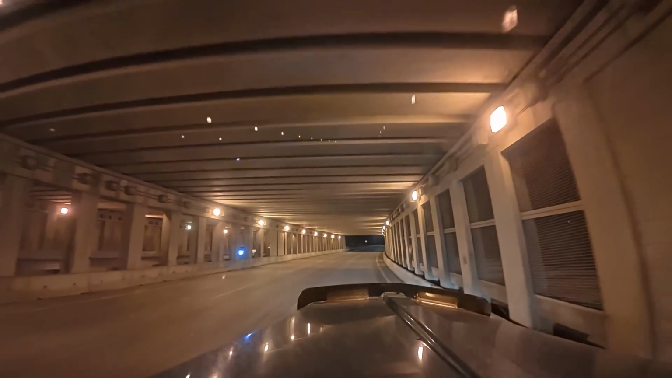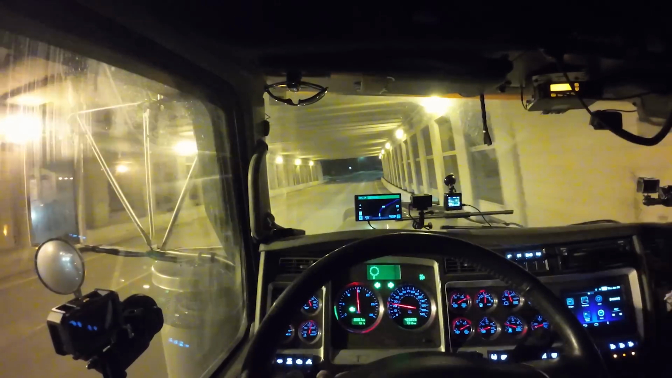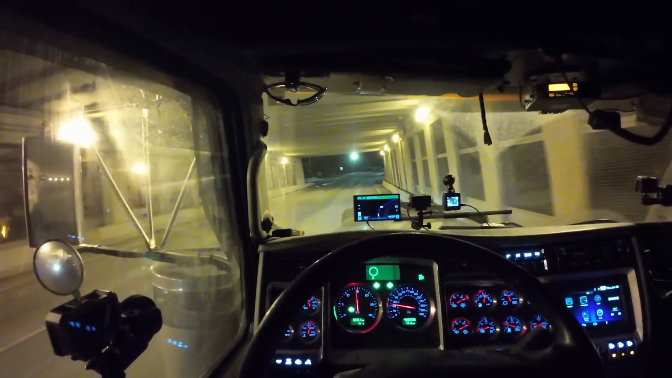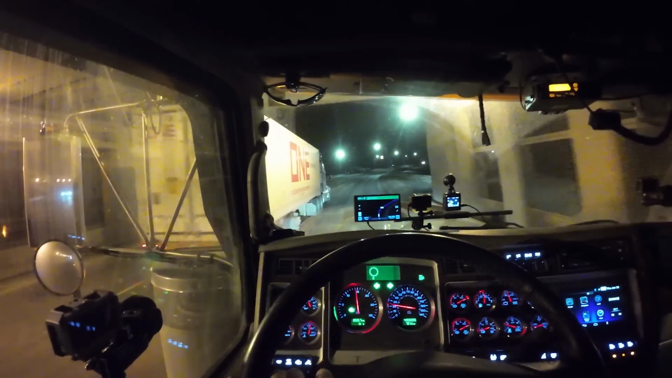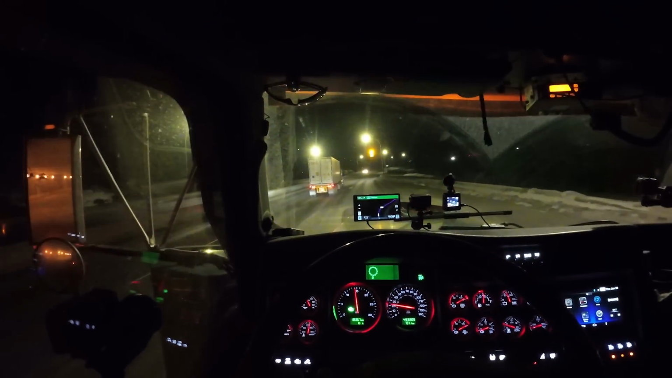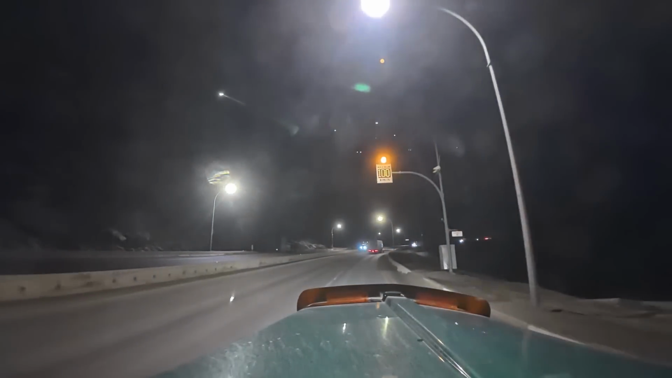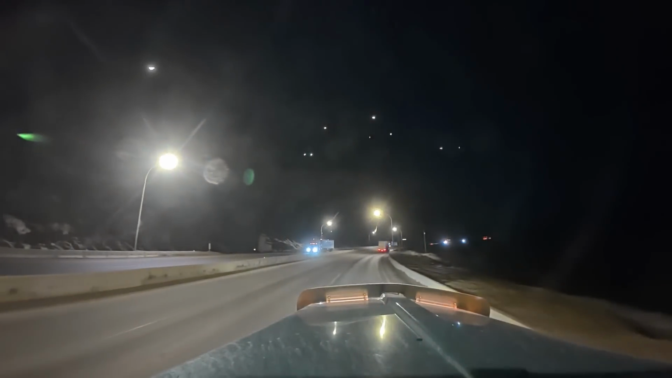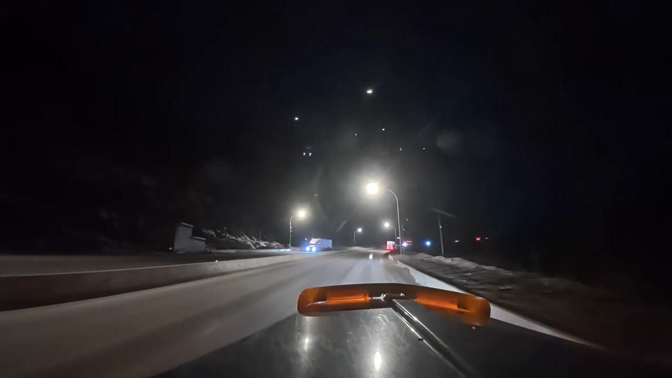The highway itself is not a dangerous highway. It's just the amount of traffic on a highway, this amount of traffic during a snowstorm. I thought there would be a snowstorm up here today. They had forecasted 5 centimeters of snow, but it looks like it's holding off. Went down to 22 kilometers an hour.